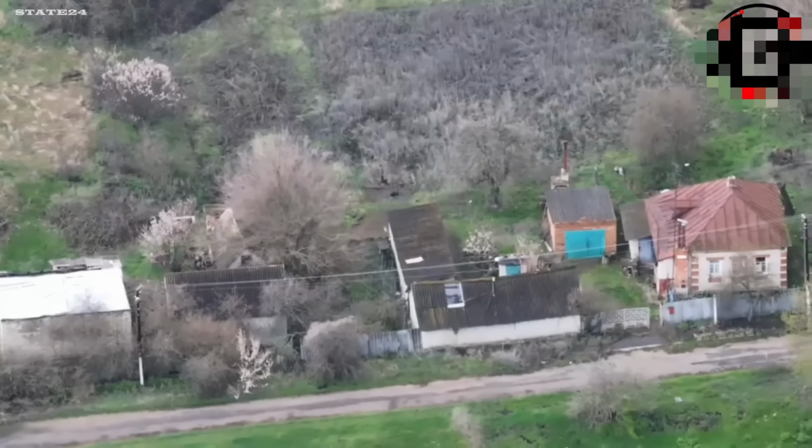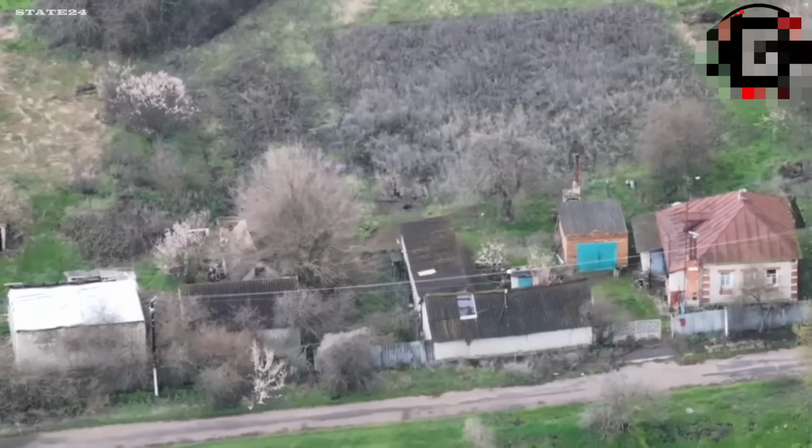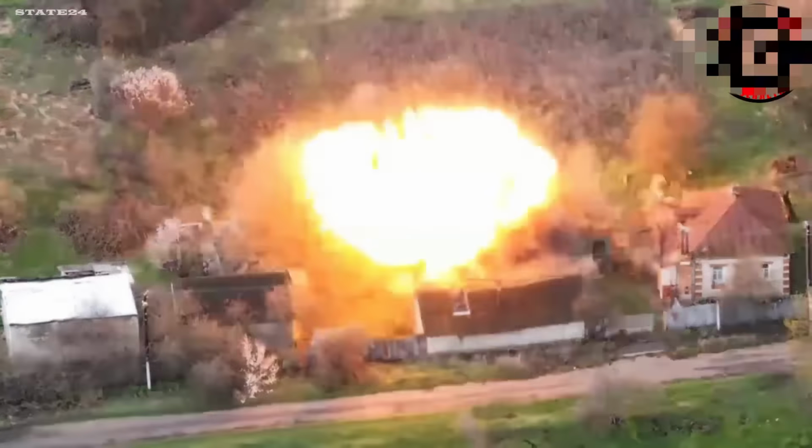This footage is extremely striking. A powerful explosion hits what is believed to be a position inside the basement of a house. Exactly what type of weapon was used remains unclear. Was it an artillery shell or an aerial bomb dropped from above? What do you think?